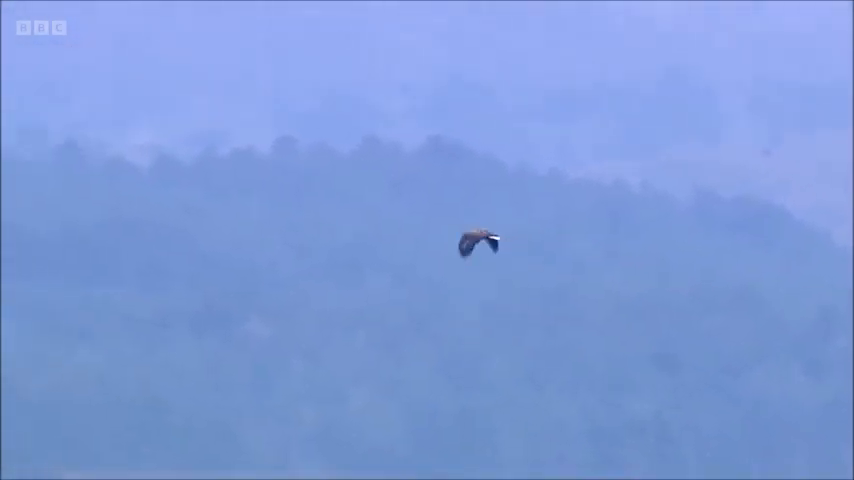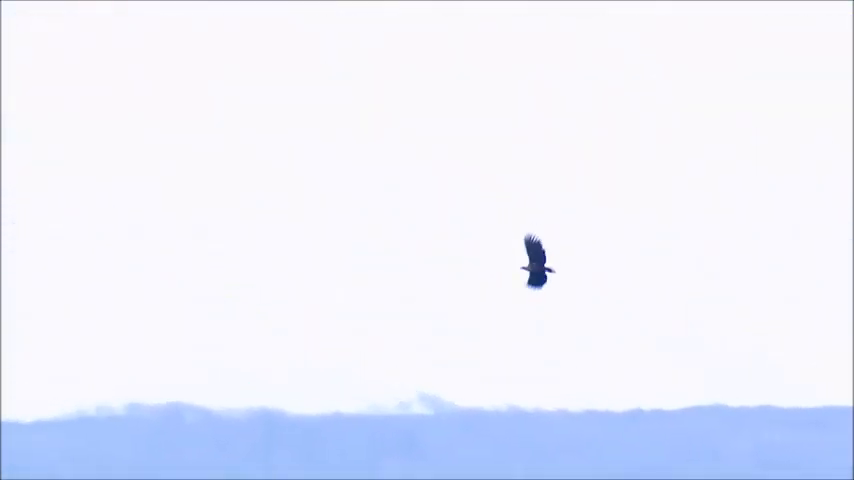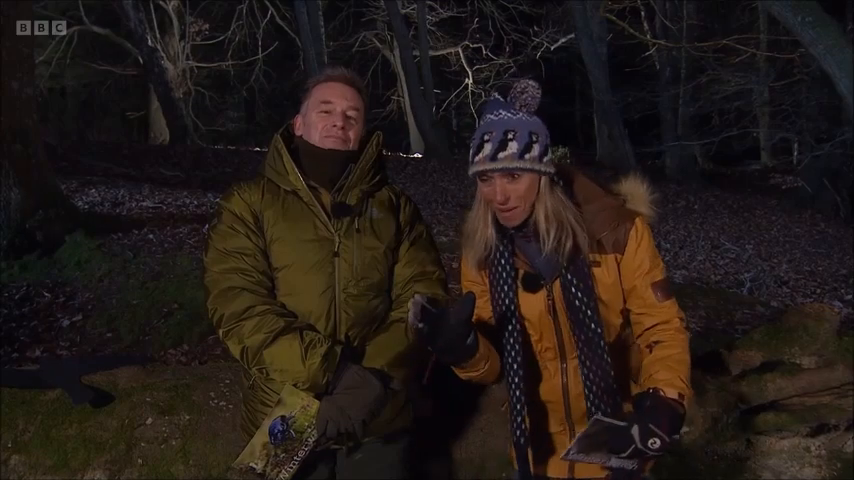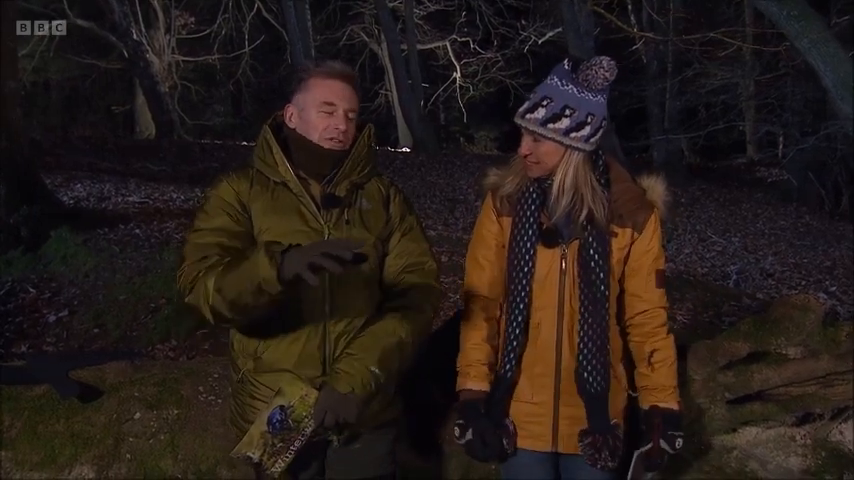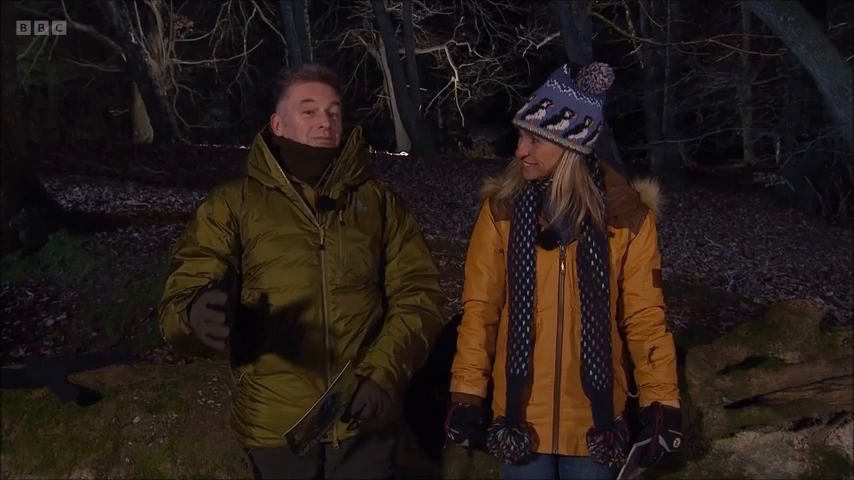Look at that, white tail, adult plumage. What a bird, honestly. The whole crew got excited. Oh, everyone was excited. Everyone was out looking at it. I was by the monitor as they were filming it. I mean, they are just such extraordinarily enormous birds. Yeah, we met some people this week and they said we thought we might have seen a white-tailed eagle, but it could have been a buzzard.